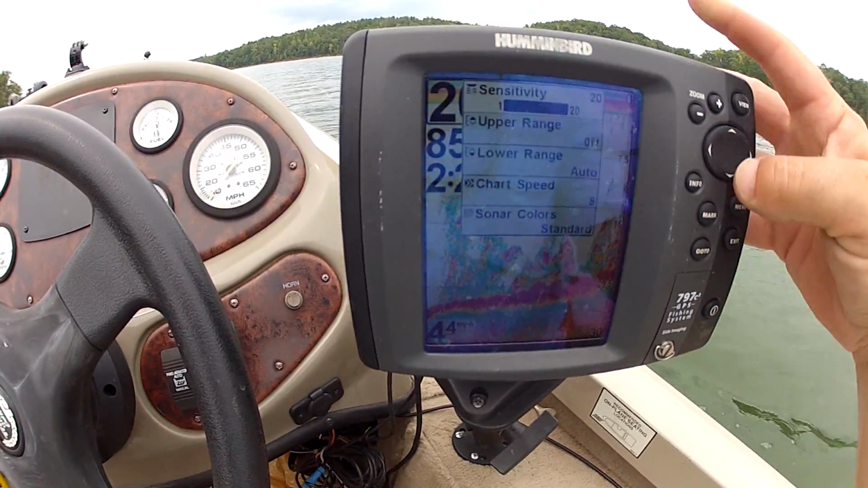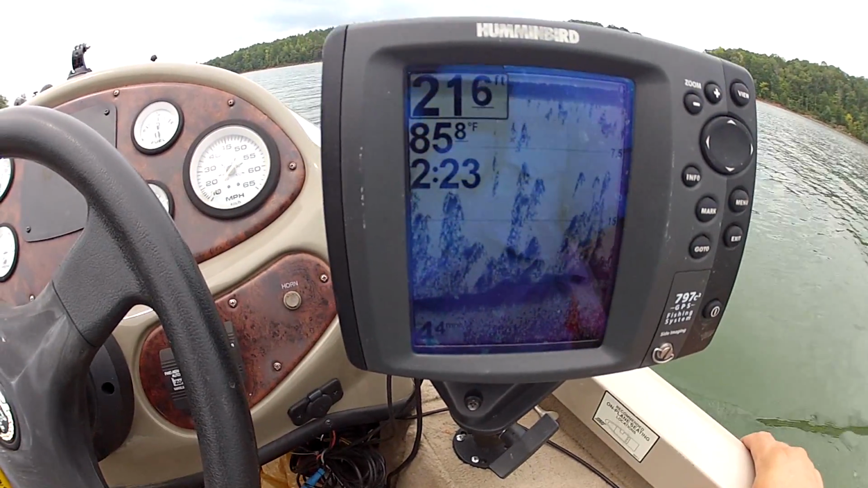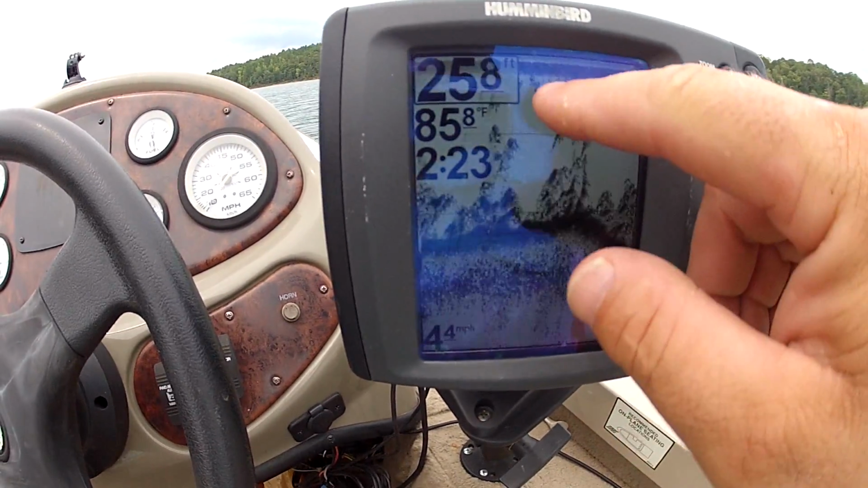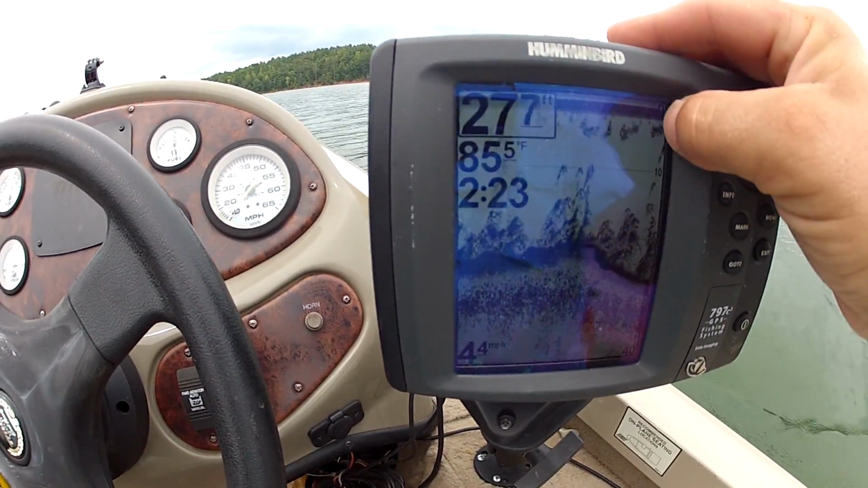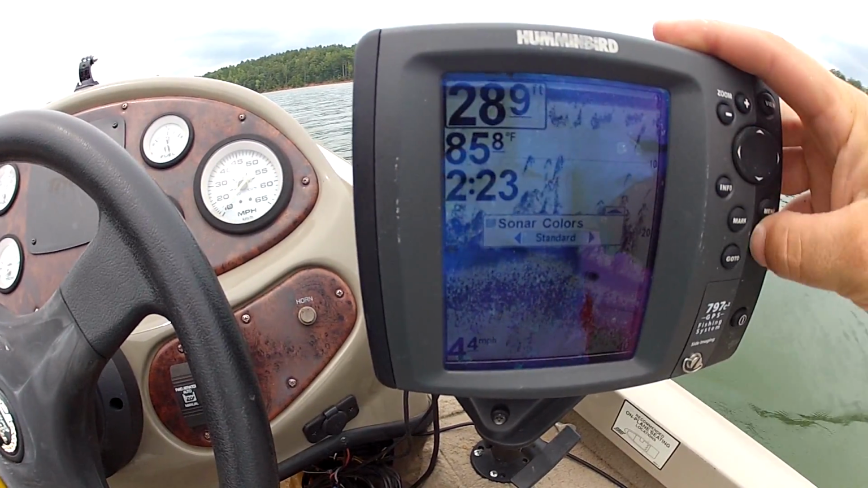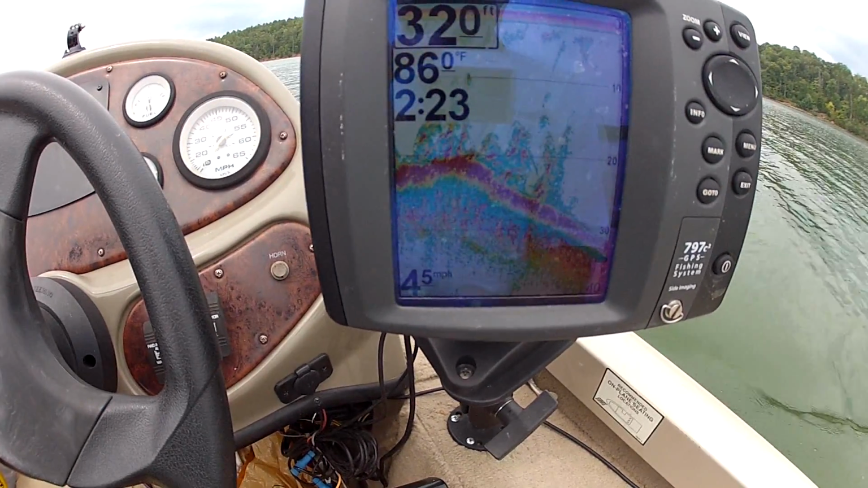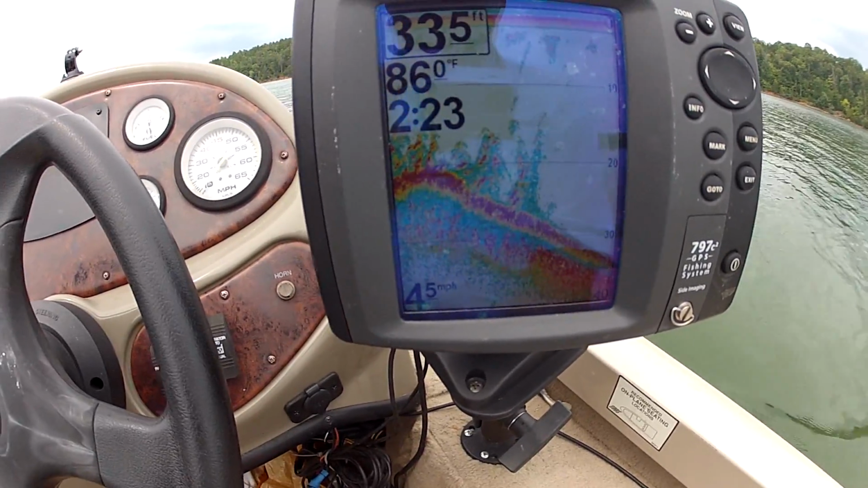Now, let's go see what it looks like in grayscale. Looks like a bunch of fish, doesn't it? But it's not. That's a bunch of trees. Now this right here is your baitfish on the top of those trees. Some of it is. Some of those are just part of the tree. Yeah, we're going to come out of those trees, head back down to the bottom of the river channel.